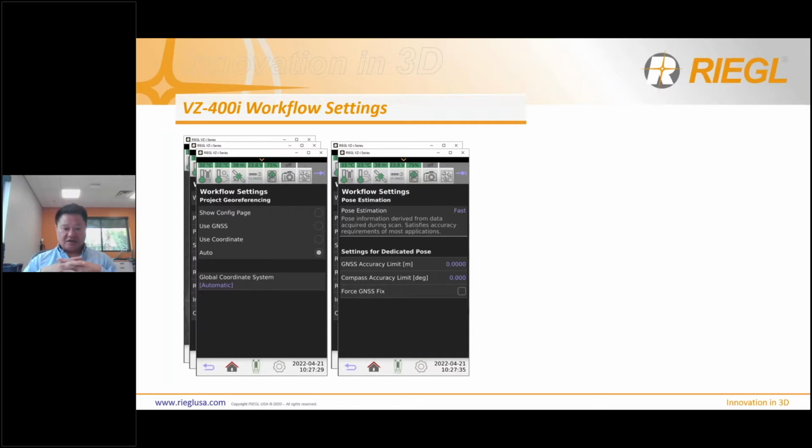So fast is the recommended way to do it, because as it's scanning, it's estimating its roll, pitch, and yaw values as it's scanning. So it's not necessary to do it before or after or on every scan. As long as you're doing a 360 scan, having it on fast is the best recommendation for the settings.